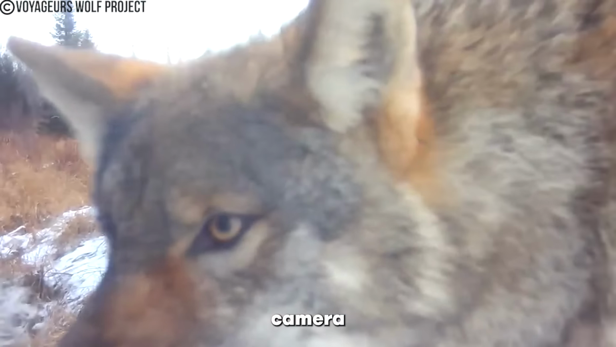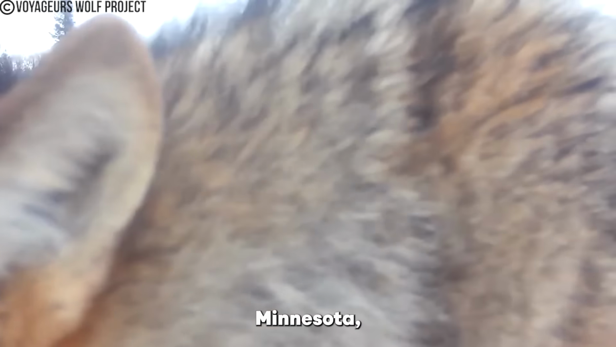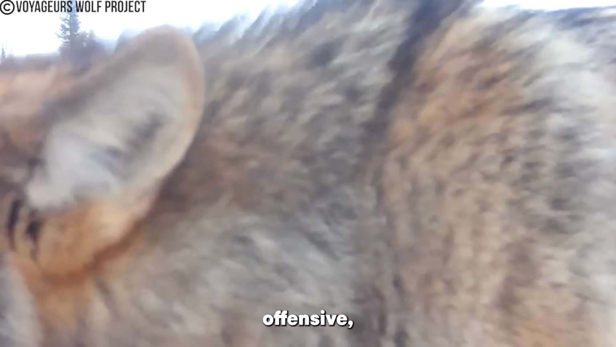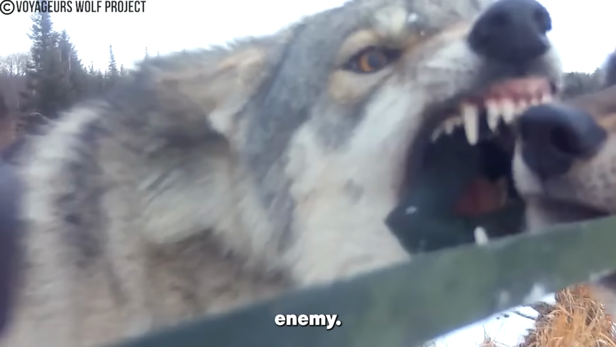This particular camera was spotted by a pack of wolf pups in Minnesota who somehow managed to break its straps and then went on the offensive, turning the camera into their mortal enemy.